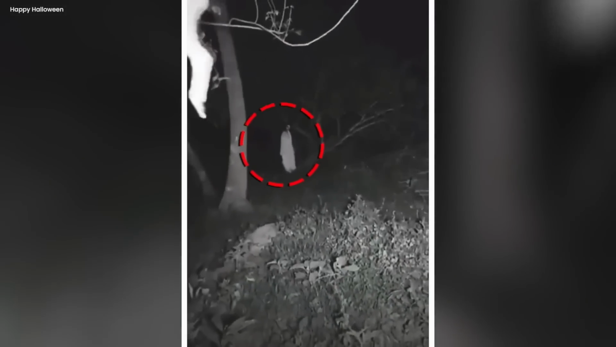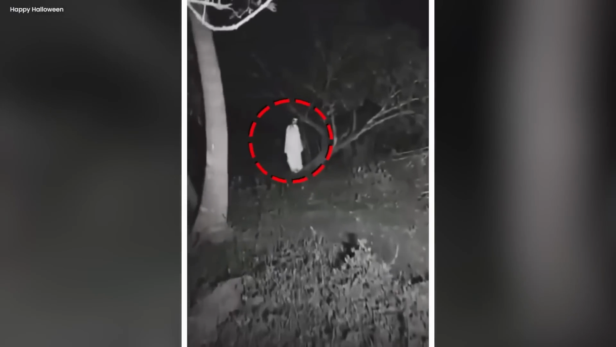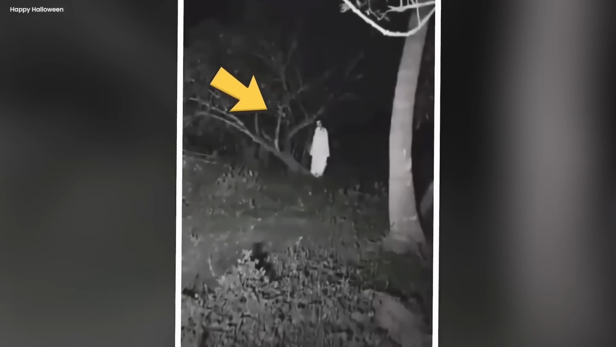This spectral entity and otherworldly presence appeared to be a ghostly woman or a supernatural spirit, haunting the heart of the forest. The unsettling part was the inexplicable reason for her presence. Why did this ghostly apparition wander alone through the inky blackness of the woods, under the watchful gaze of the moon?